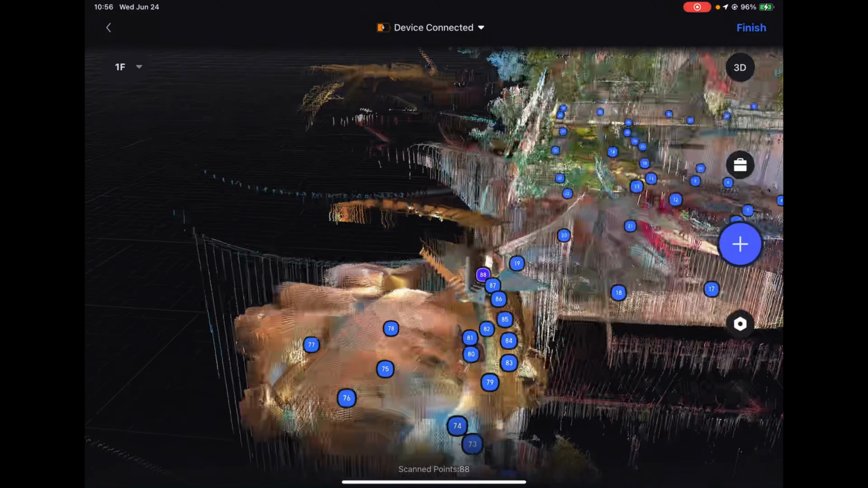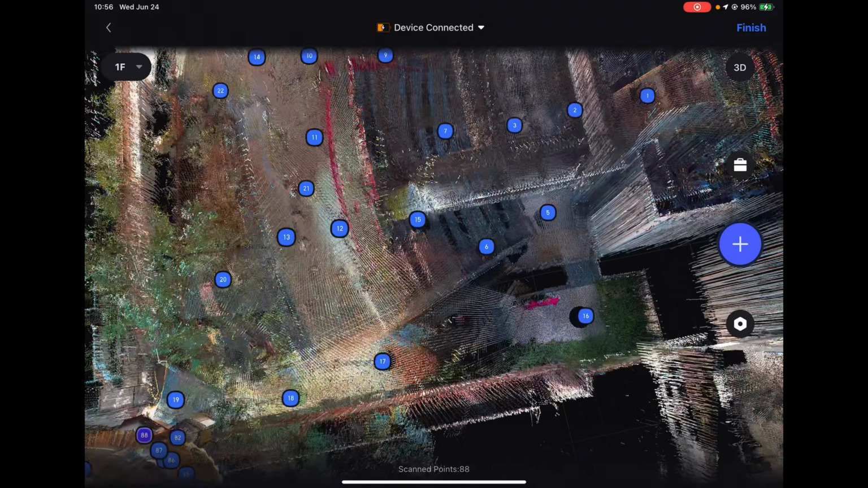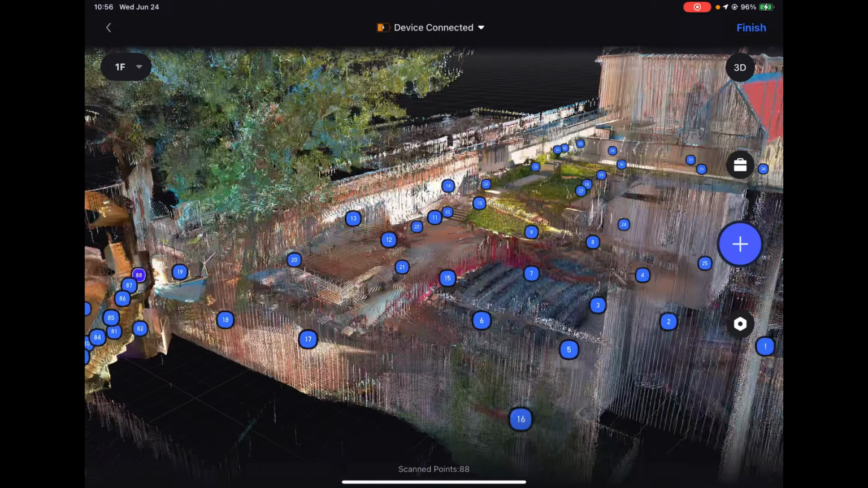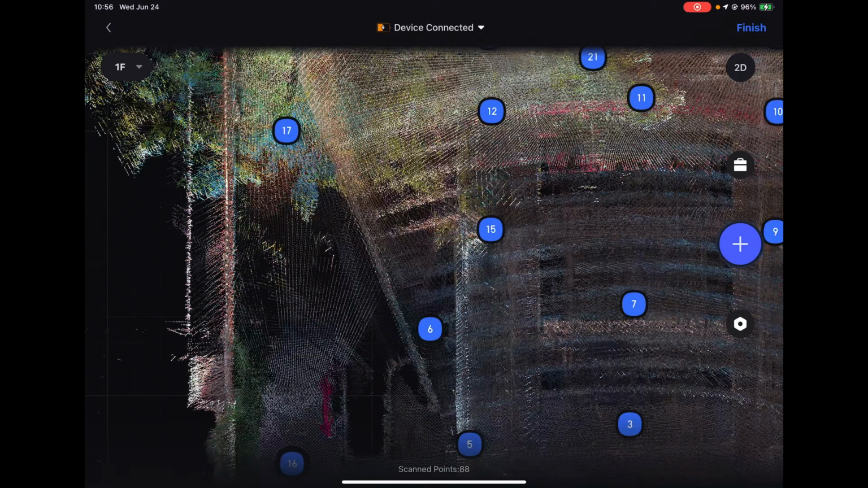So here's what we've got so far. You can see the tower, you can see all the outdoor stuff. I mean, it's pretty amazing. It's gotten huge. It's getting to a point where it's hard to navigate on the tablet. But if I flip over to 2D view, it might be a little easier to see.